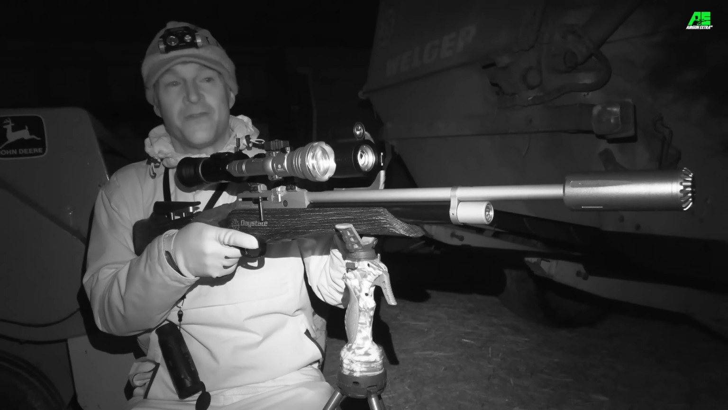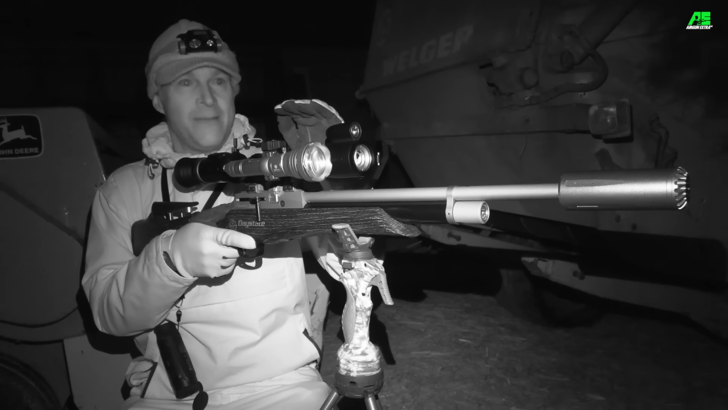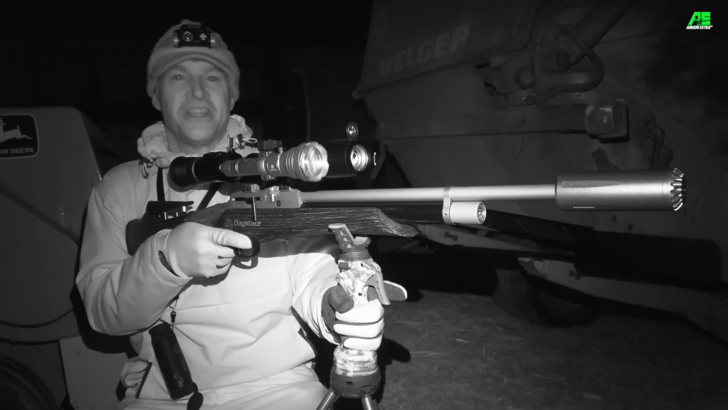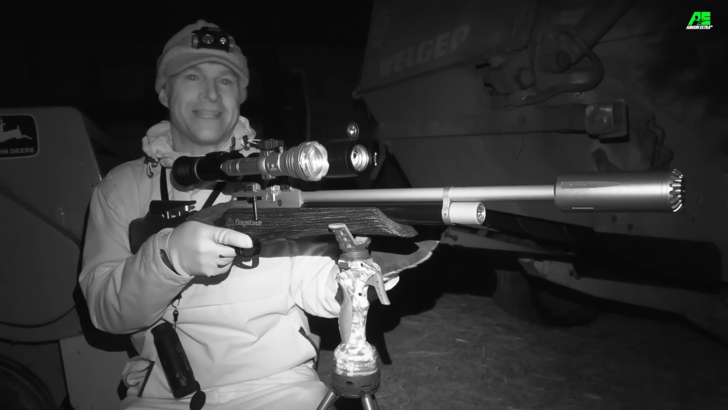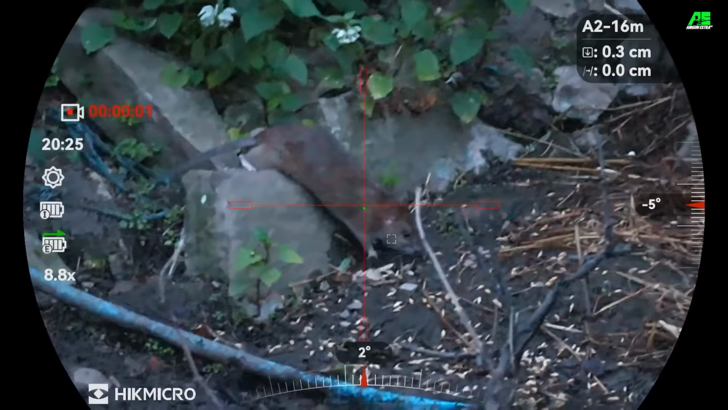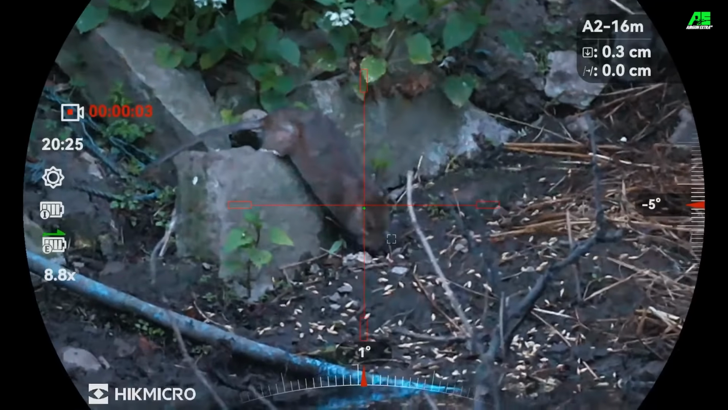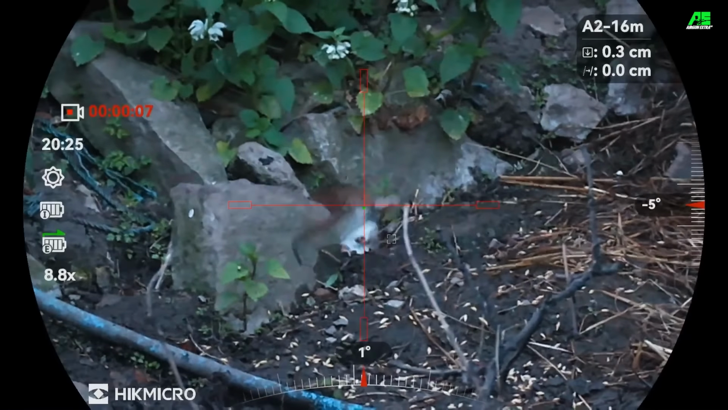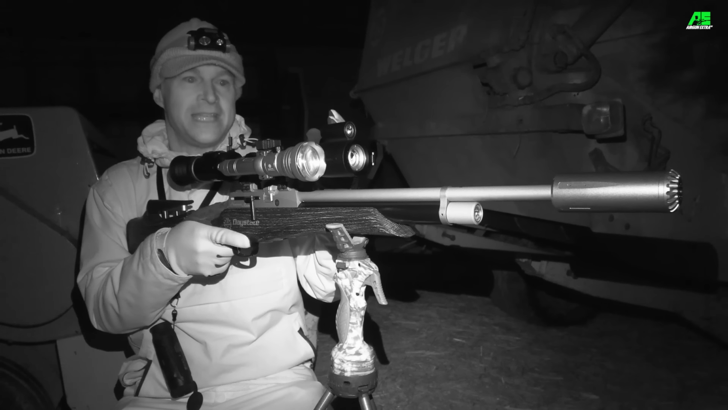Right, well, we've got ourselves settled into a spot that enables me to cover what I think are plenty of promising areas, and so much for me saying that the rats here won't be moving until it gets dark, because I have actually managed to shoot one while it was still just about light. In fairness, it was in the sort of dying moments of light. We didn't have the main camera set up.